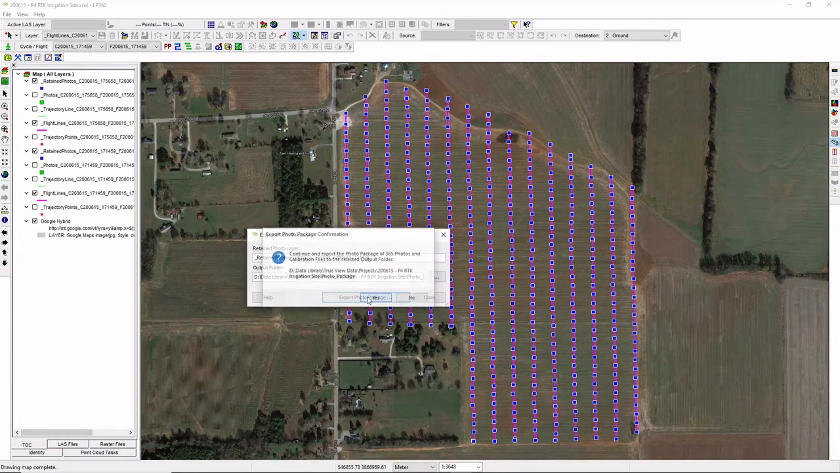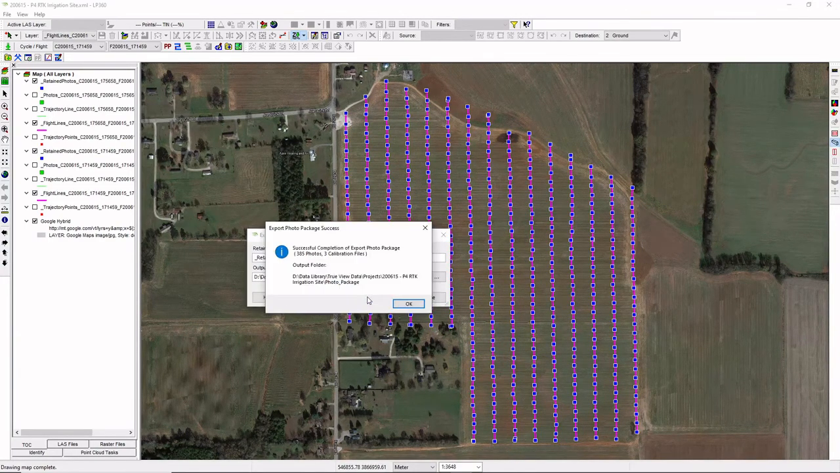And what True View EVO will do is it recognizes that there's already a set of images, already an exported photo package, and it will essentially combine them. It understands that we're basically merging these 2 separate flights into a single photo package that we can drive into Metashape. And so there we go, we're finished with that.